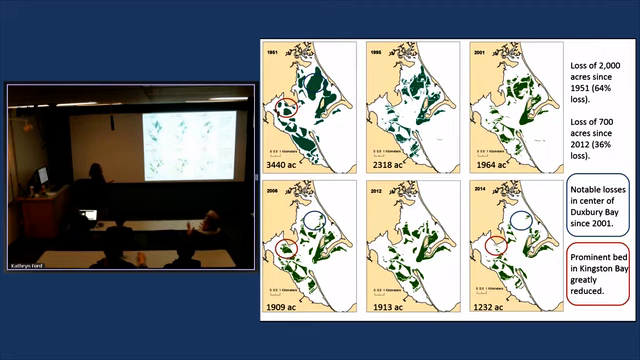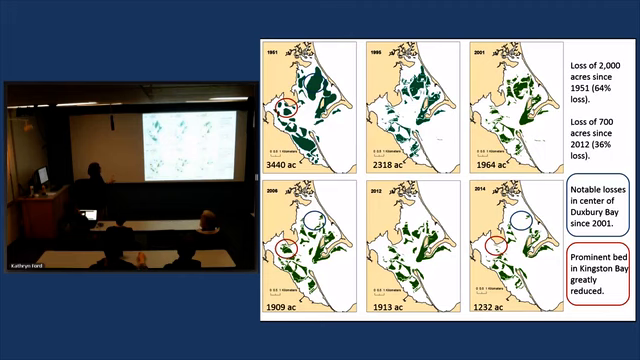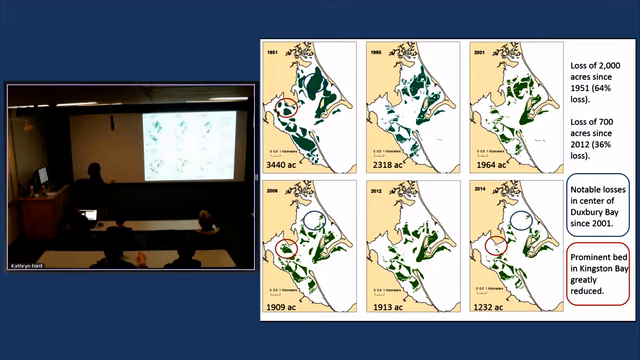So my question is, how long does it take eelgrass to colonize an area that doesn't have any eelgrass in it? Well, in this particular area, I don't think it ever disappeared entirely. In this bed here, there is still eelgrass through time. But to your question, we don't really know, I guess, is the answer.